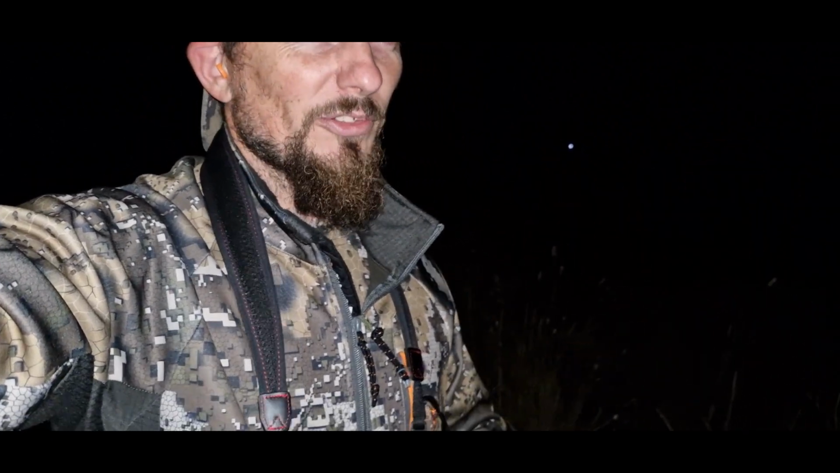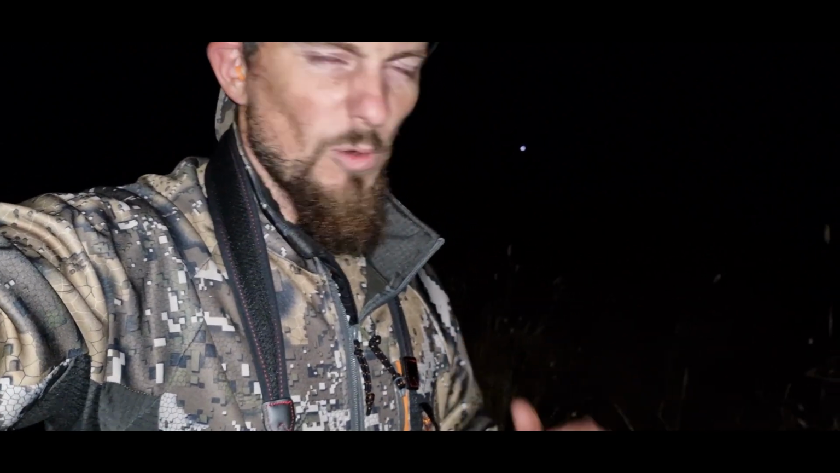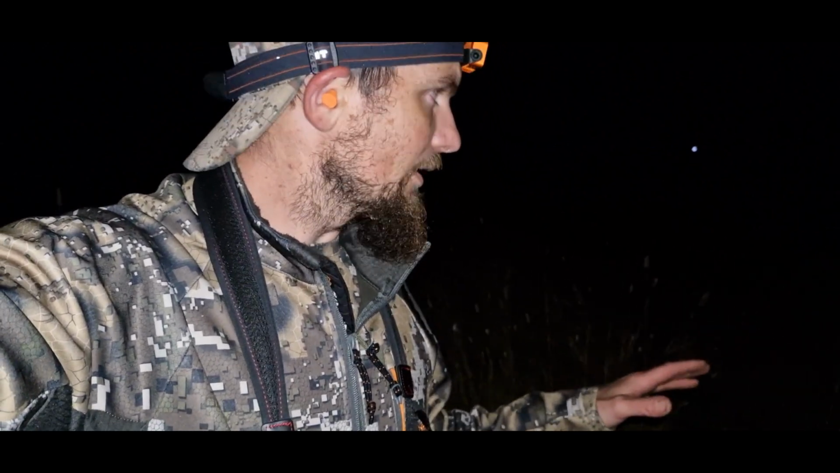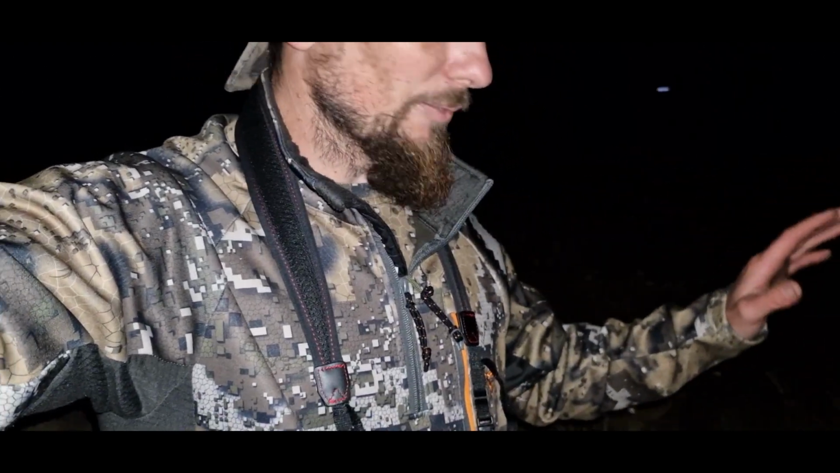I've come down, just that third fox, like the way it reacted and the way it kind of moved off suggested that I might have hit it. So I wanted to come down. I've come down to where it disappeared, and look, I'll turn the phone around so you can see, apart from the long grass, like you can see my rifle just there and how high the grass is down here. But the other obstacle I face is down there.